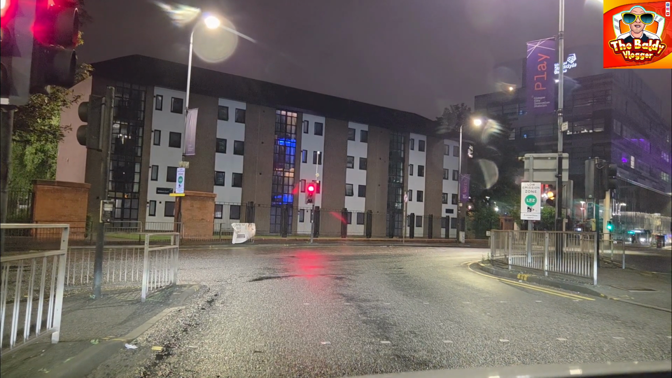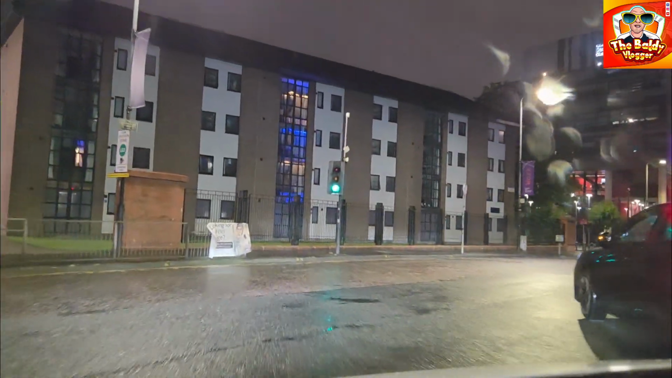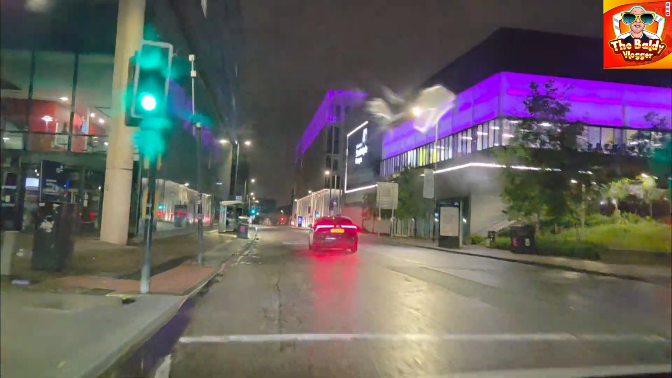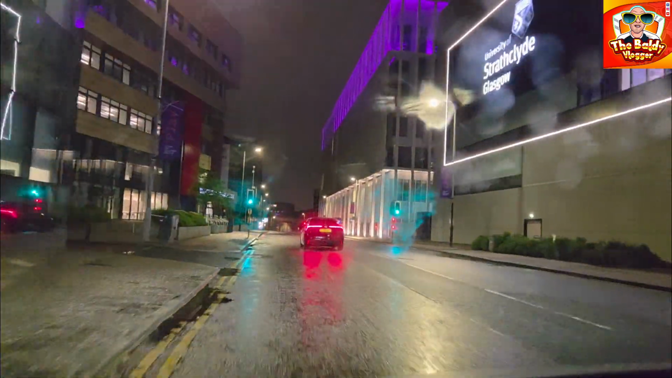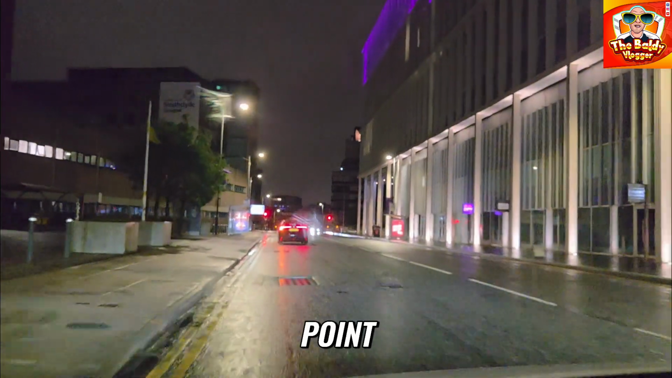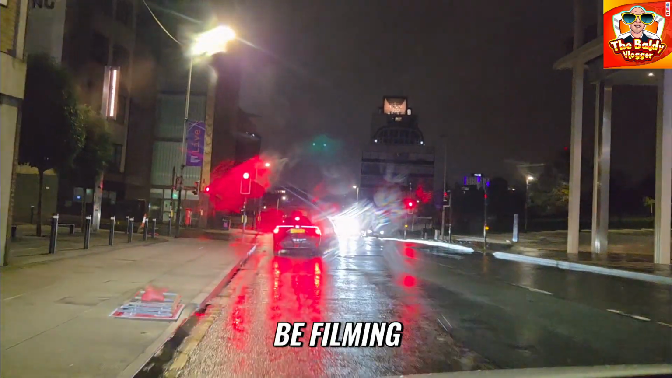Going to go up to the bus station. Buchanan Street bus station. That's where I'm going, not the bus station at all. And obviously I'm going to start working then, so I'm not going to be filming.